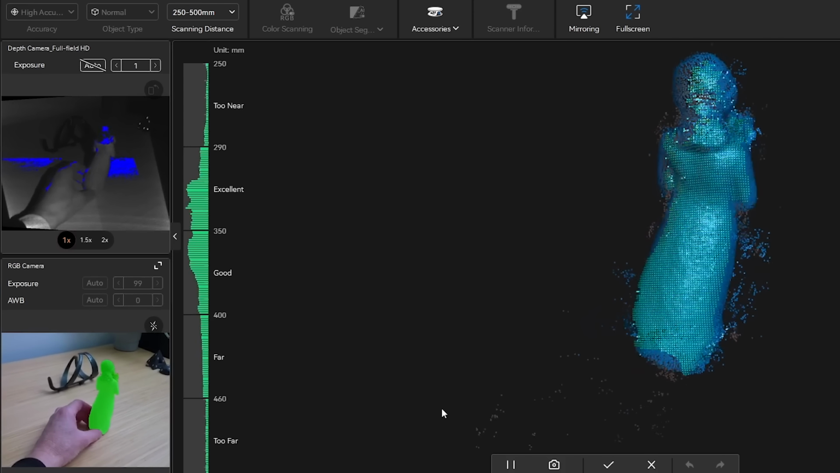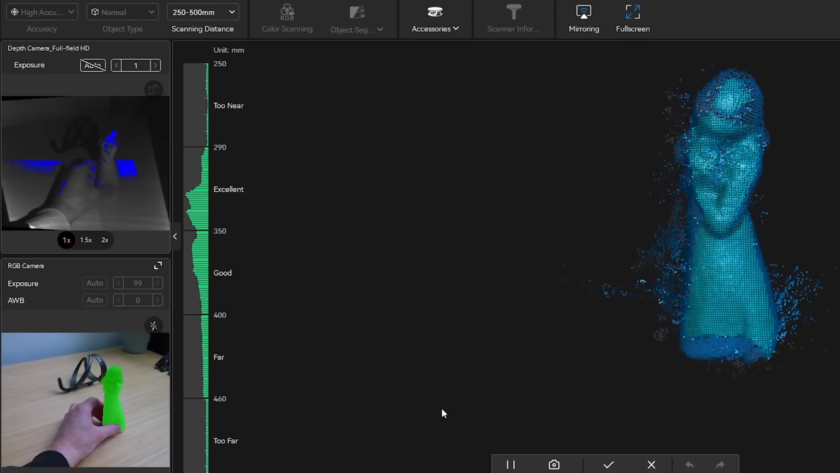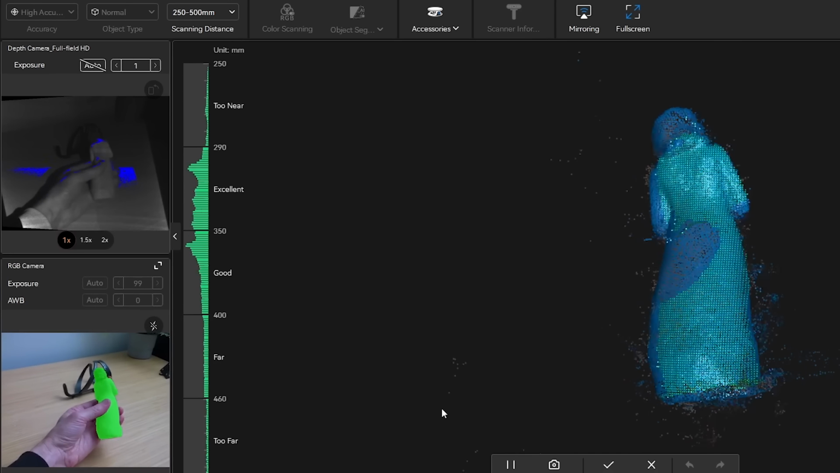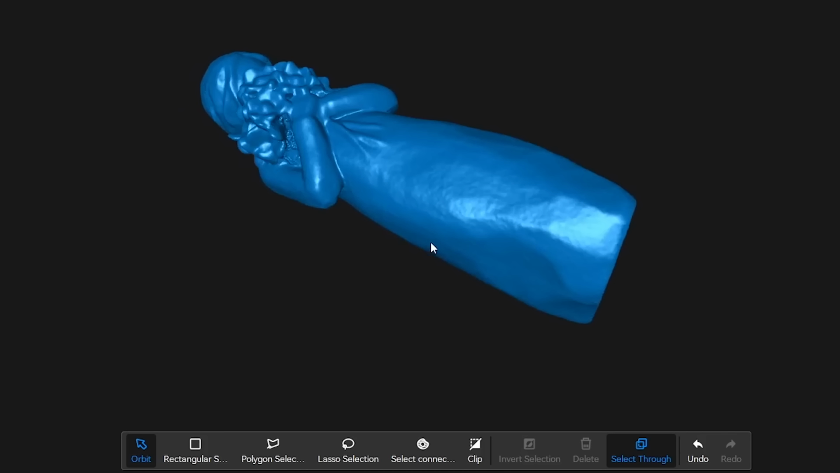It works surprisingly well. You can even pick up the item in your hand to scan the underside, and it won't capture any parts of your hand in the scan. I think it's a game changer, and it really speeds up the whole scanning workflow and cuts down on the cleanup.